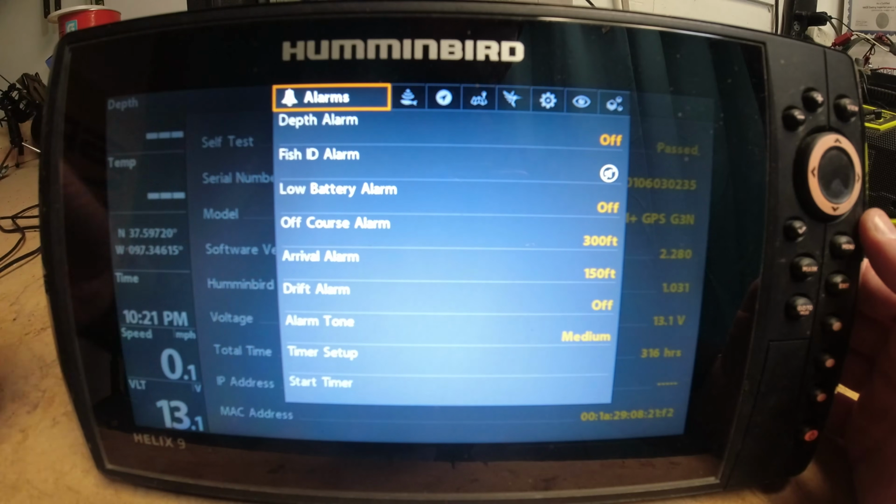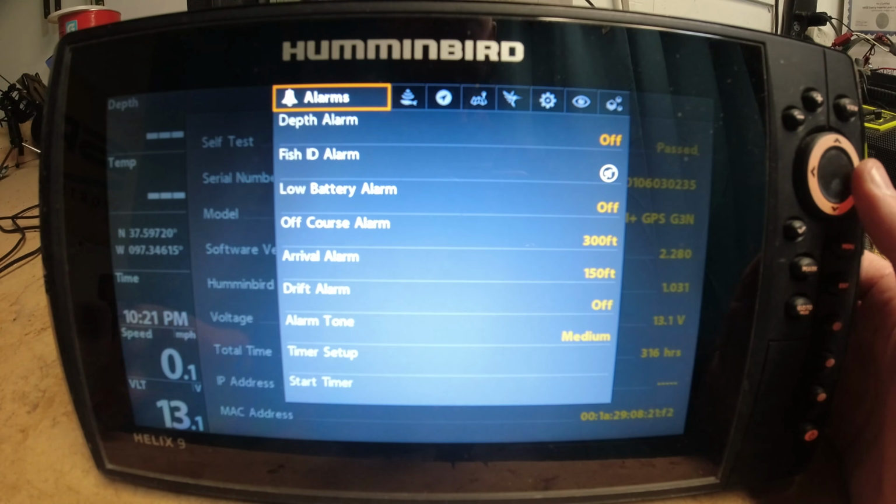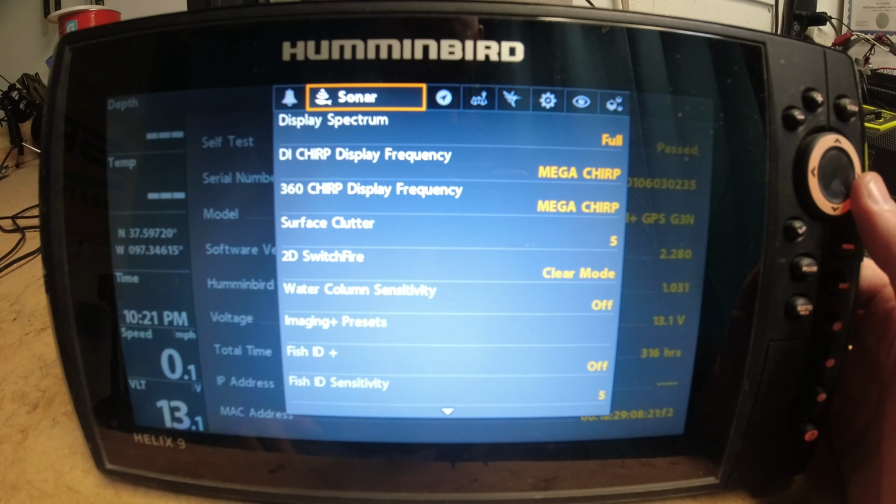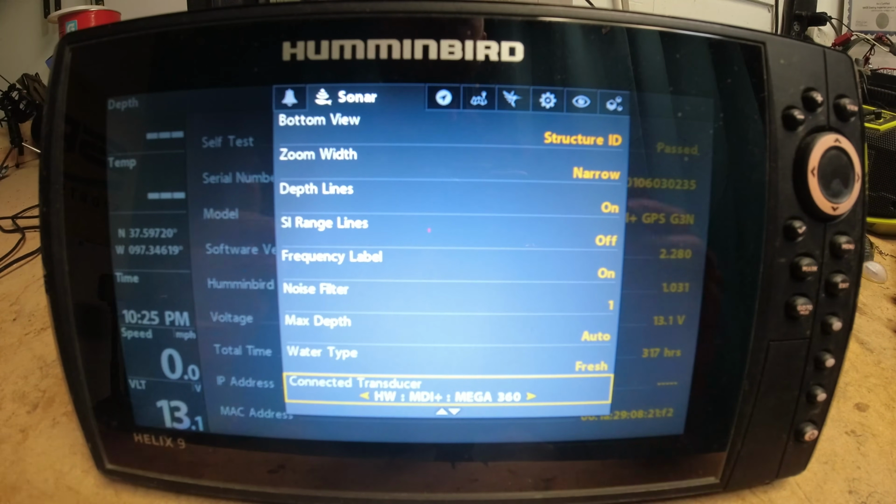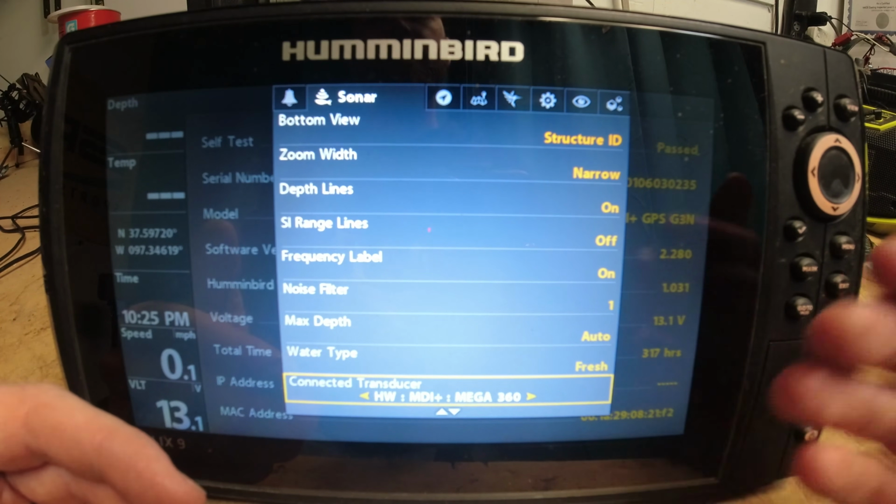If you look over here, you see the alarms tab. To be honest with you, I don't ever use that, so I'm just going to ignore that for now. We've got the Sonar tab right here. Connected transducer. This is one that I do want to talk about real quick here because this can be important.